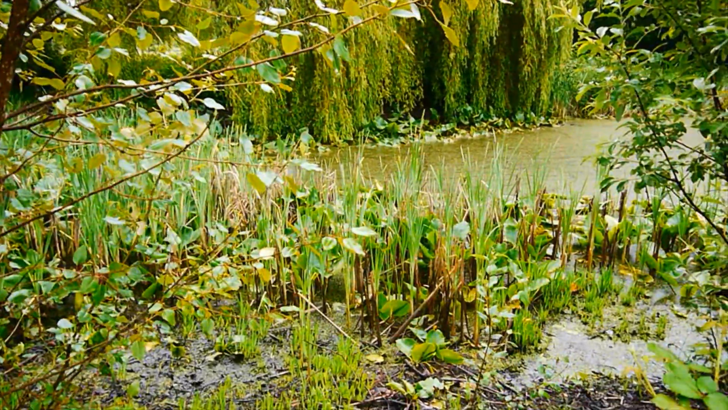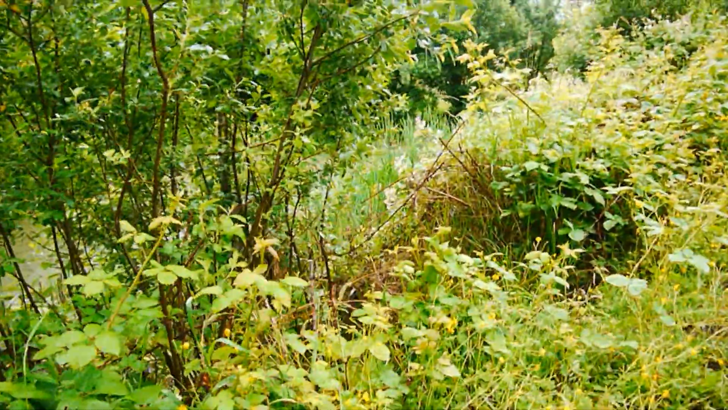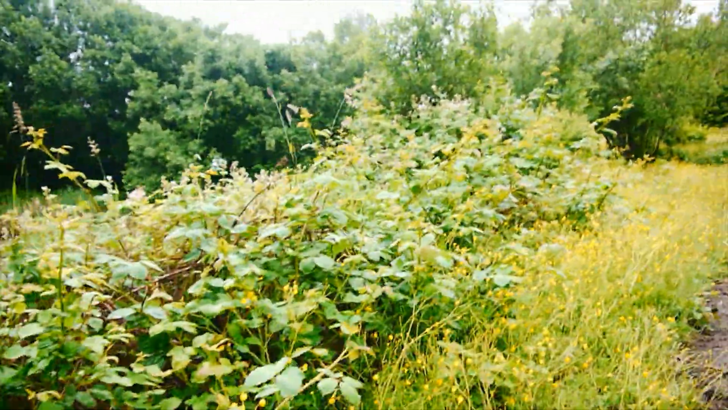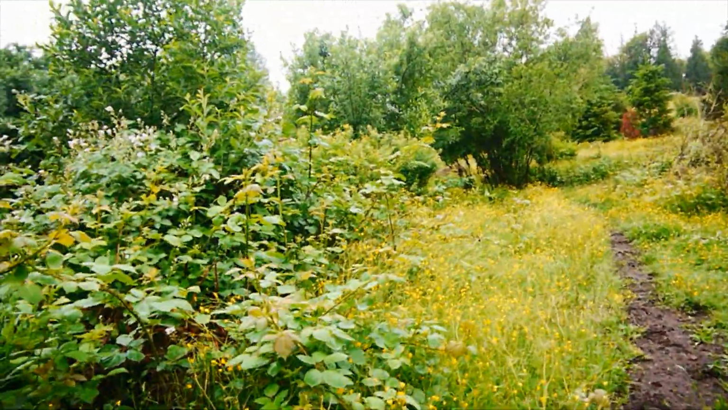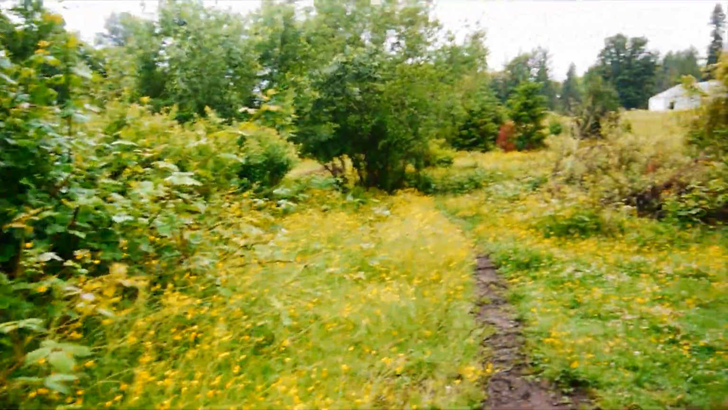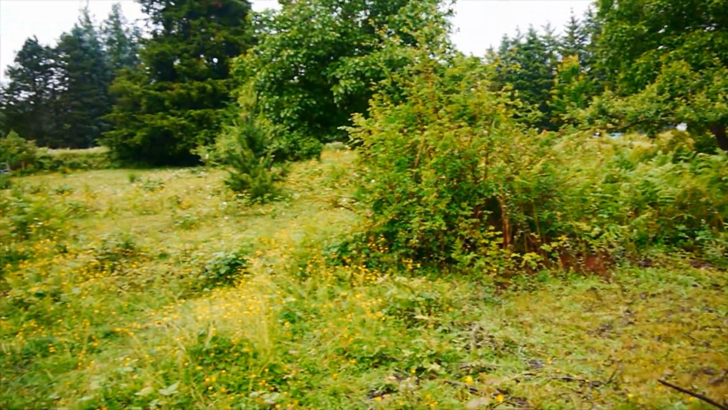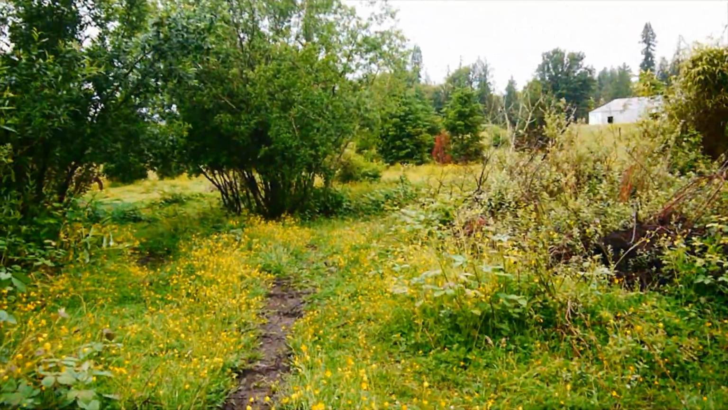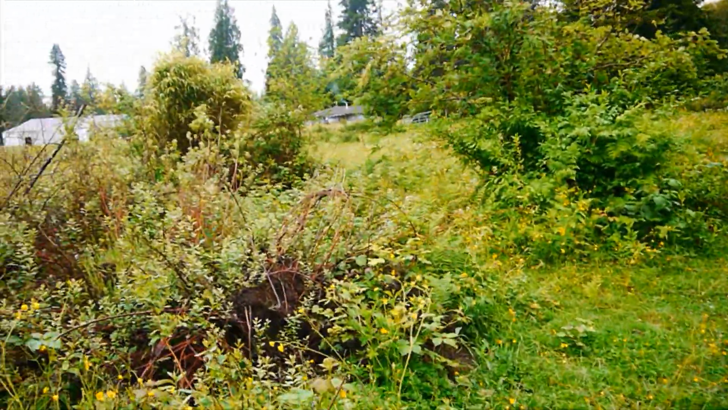But yeah, when it's warm out, this whole little beach will be full of bullfrogs. The only thing that looks like it's walked down here is the horses. But as you can see, I cleared all of this last winter, and it just gets growed back up pretty fast. There was blackberries and everything in here.